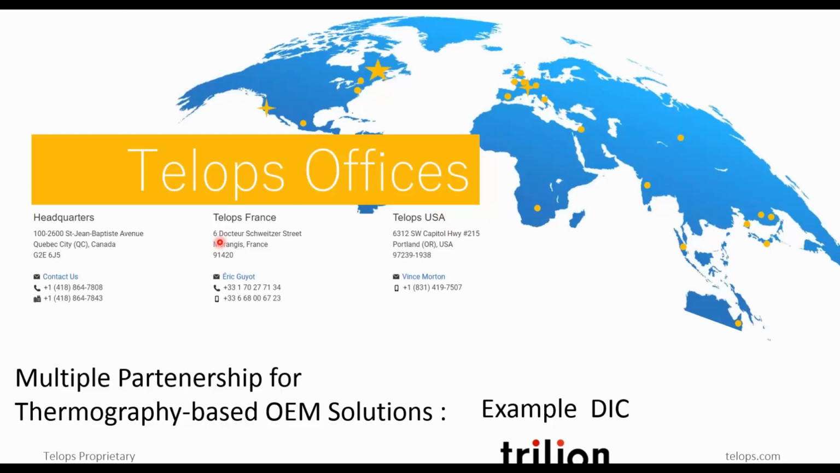We also have an efficient global distribution network and representation, and we have over the years built a wide partnership for thermography-based OEM solutions. For instance, for digital image correlation, Trilion integrates our cameras in ARAMIS, the DIC software, and allows to propose a full turnkey thermography and deformation testing solution for material analysis.